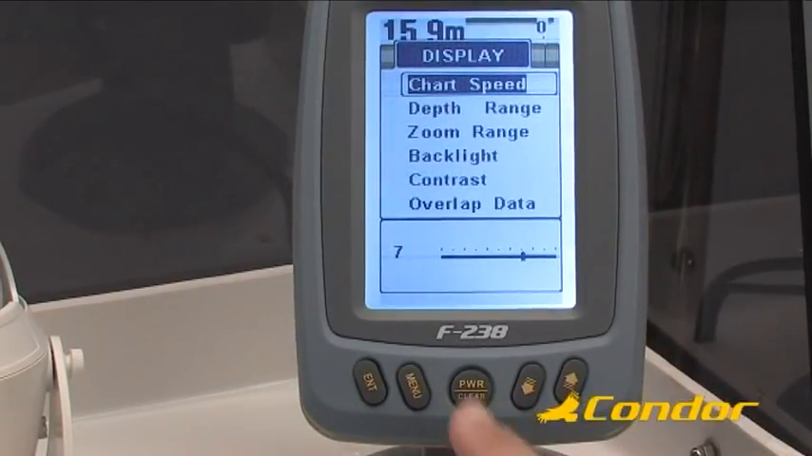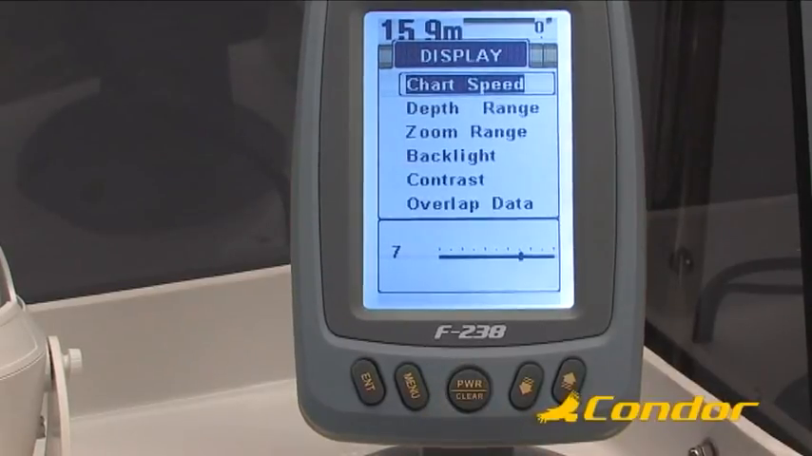Finally, press the Clear key to erase the menu from the screen. The second item of the display menu is the depth range. The default setting is Auto. That means that the unit automatically sets the depth range to the lowest level that includes the bottom line.